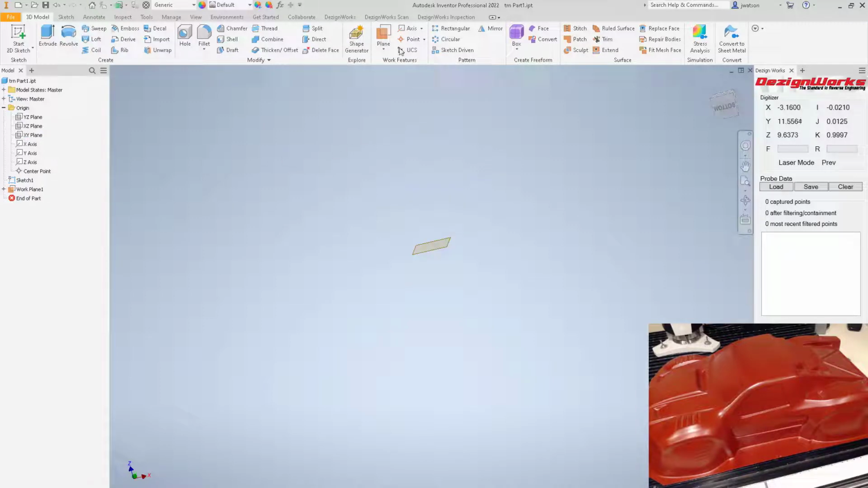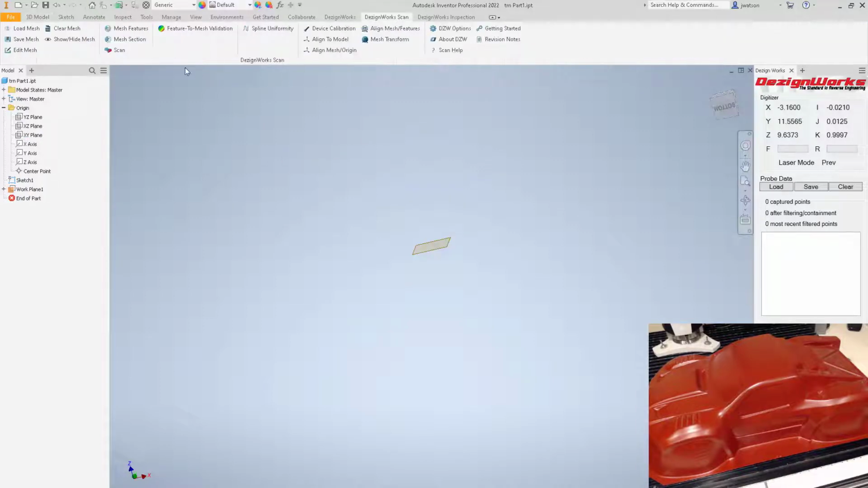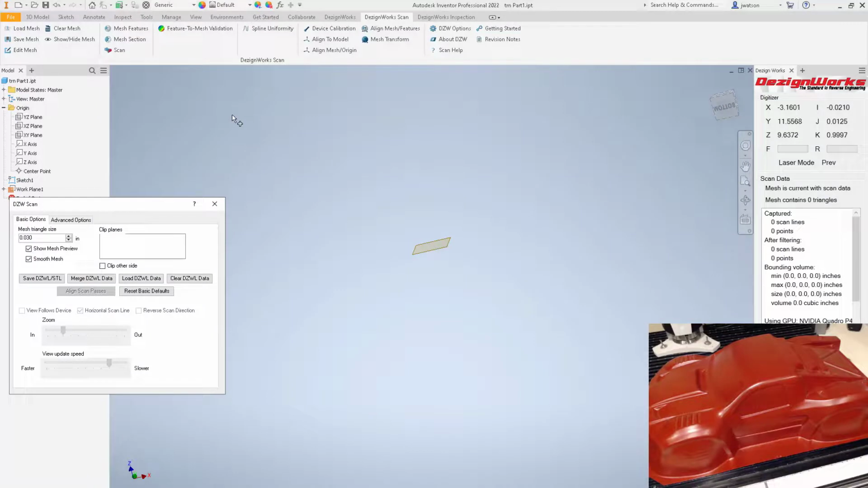So when we go back into the scan tab and say scan, we could say clip plane and select this. What it's going to do is, instead of scanning and getting the table, that plane's up here in space, and we set a 1/4 inch, so it'll actually only pick up things that are above that plane. You can change it and say other side.